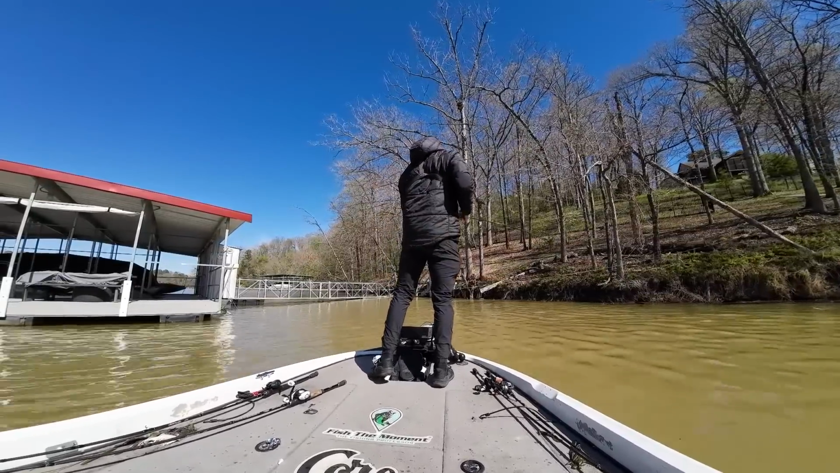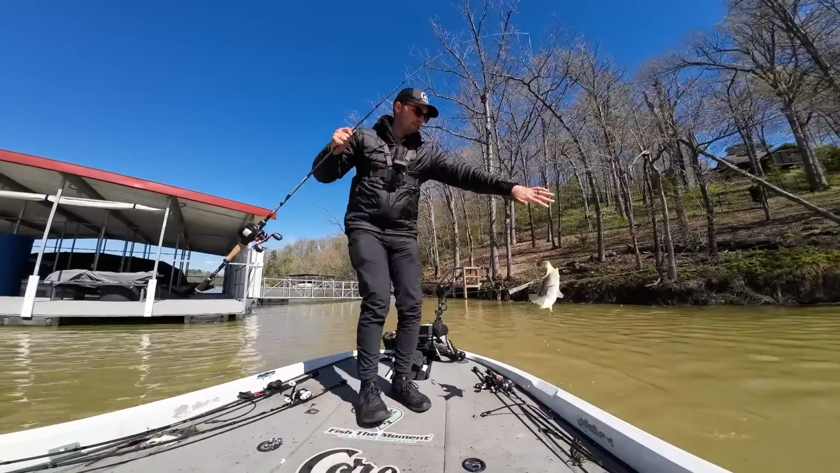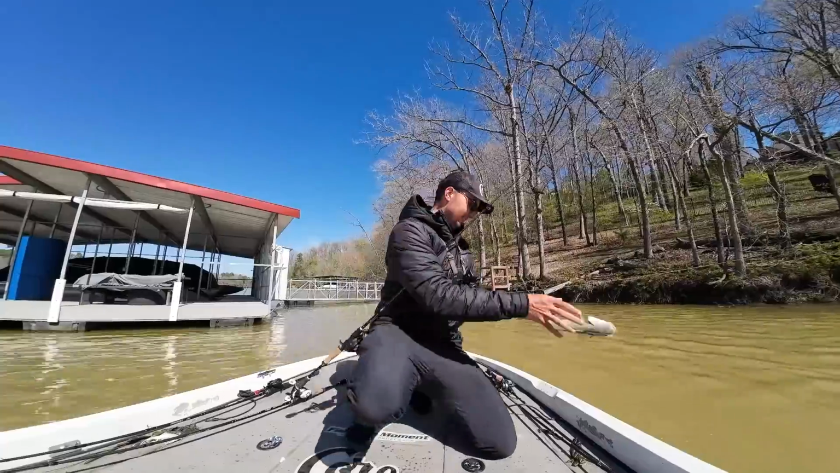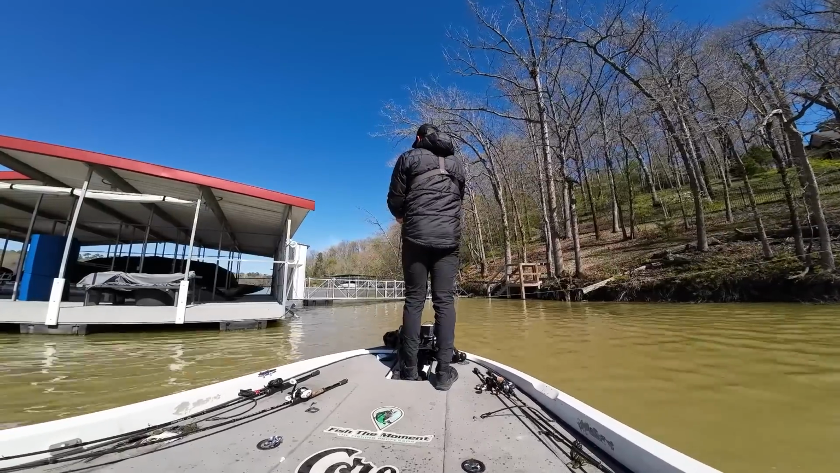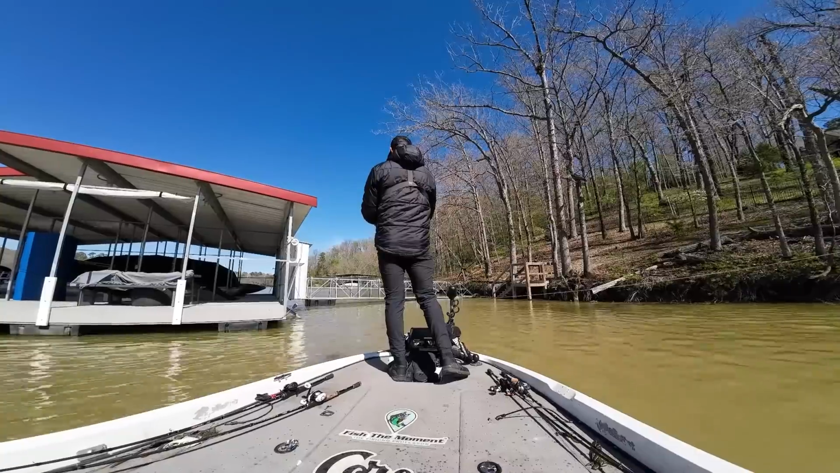Got him. Support beam, just a little guy. But I mean, every single one, guys, has a fish on it. It is absolutely crazy. I barely felt that fish eat it because he was so tiny, but another fish on the same exact deal. One of these little support beams.